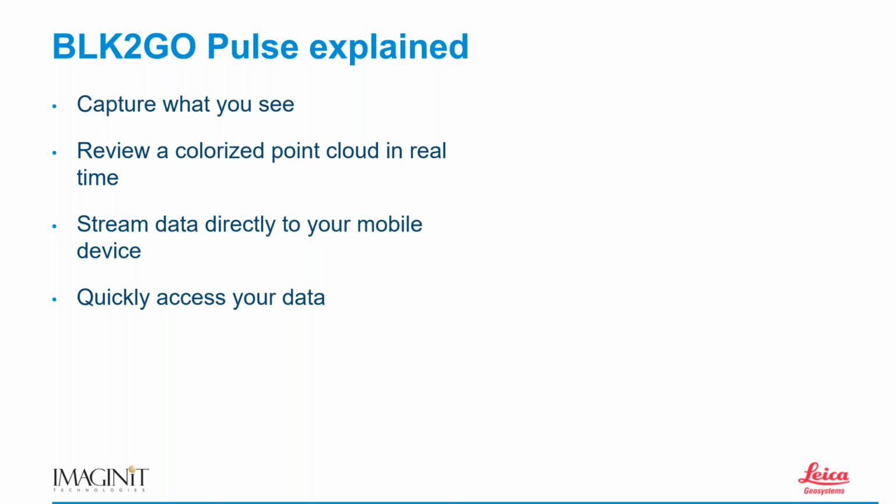Right? And then once I finish a scan, I can quickly access that data and look at it right on my phone to see, did I get enough coverage? Is that going to be enough for whatever I want to do with this scan data? And so let's talk a little bit about that scan data and what you do with it.